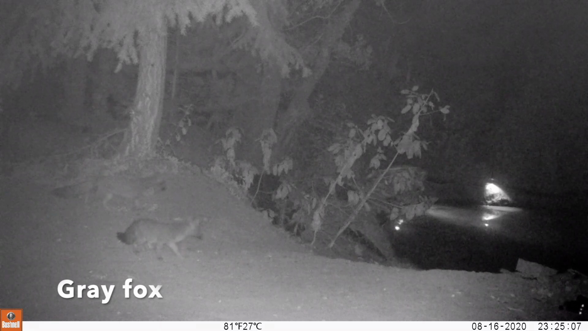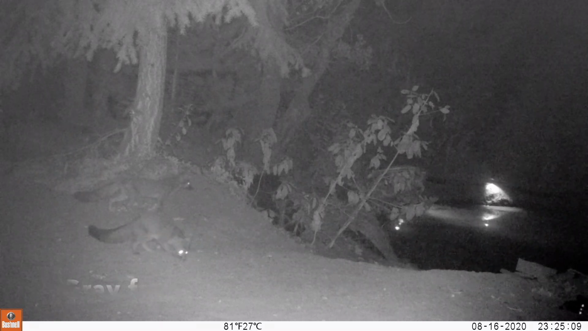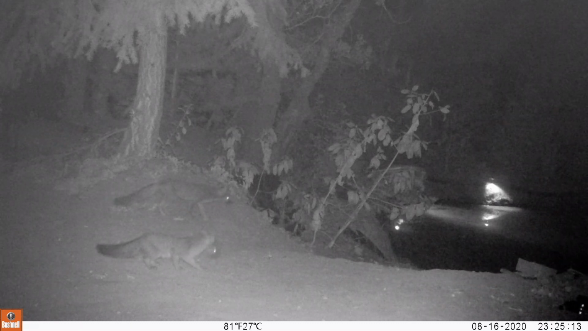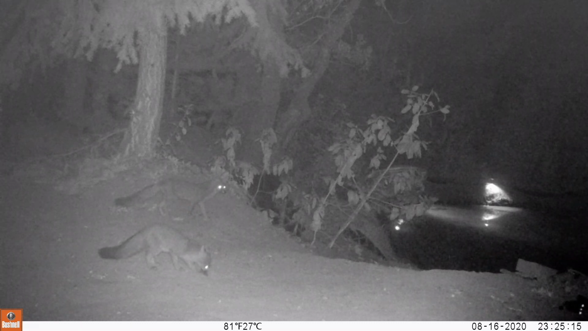We see gray foxes a lot. They're nocturnal, omnivorous, which means they eat both plants, berries, fruit, and insects, as well as mice and other small animals.